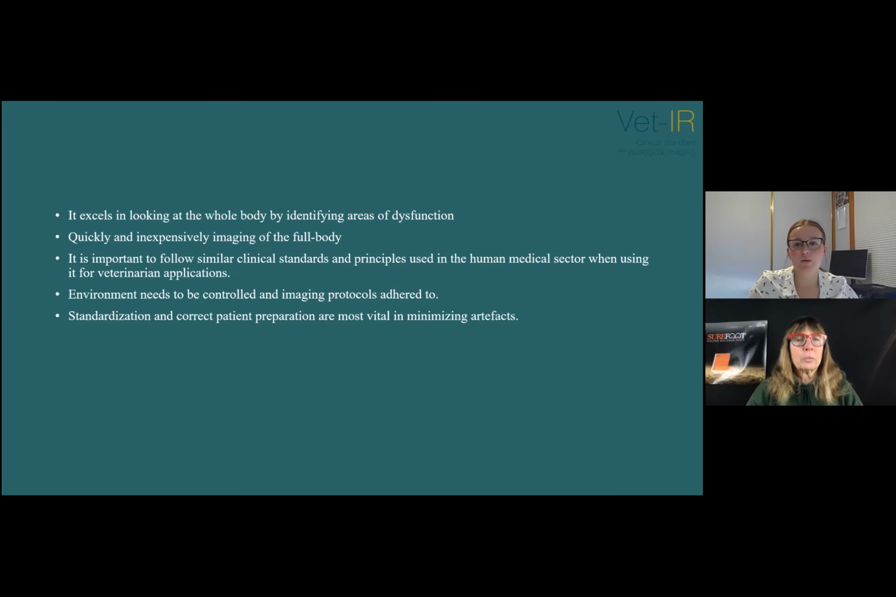So when imaging equine patients or other animals for veterinarian diagnosis, it is important to follow similar clinical standards and principles used in the human medical sector. Swaying from these guidelines may cause the image to show errors or false readings, which is also known as artifacts. So this means that the environment needs to be controlled and imaging protocols adhered to. If they aren't, errors and false readings will follow. So I'll go into more of the appropriate imaging environment and protocols in a minute.